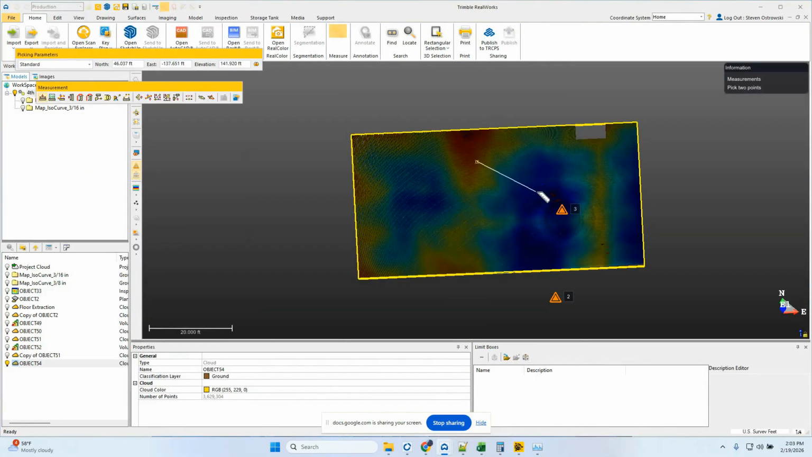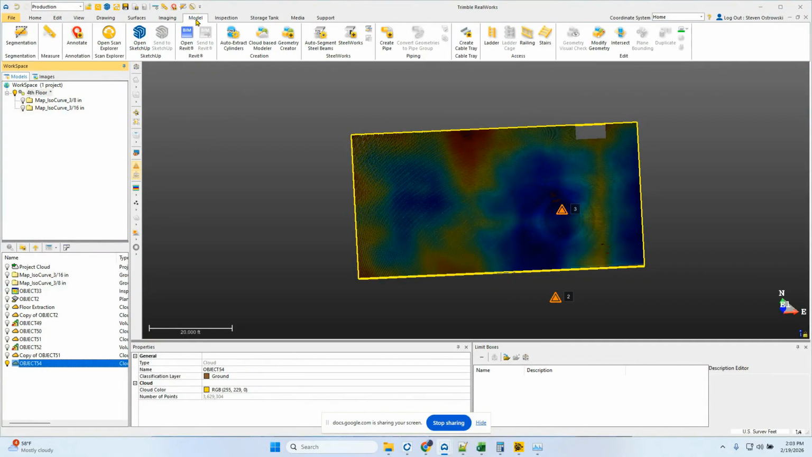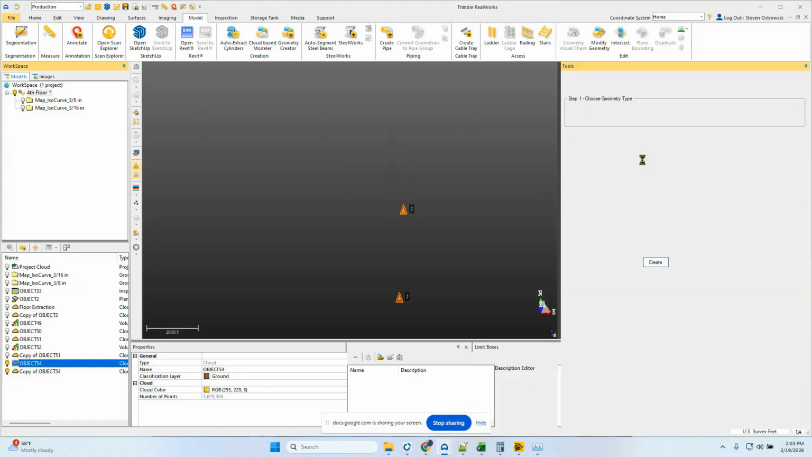You can see from here to here is 11 feet, and we're almost at 1 inch deviation. So how do we do that? We have two different deliverables that we can do. We're going to copy this real quick. Copy. We can do a cloud-based modeler.